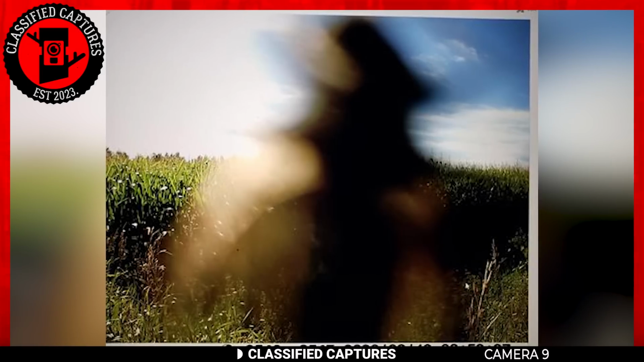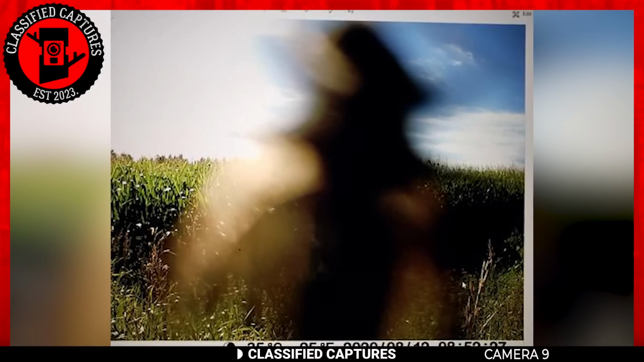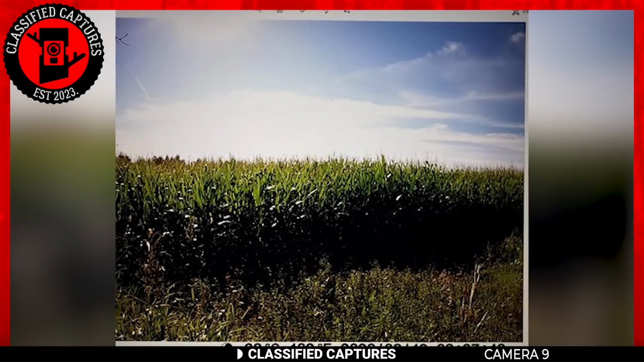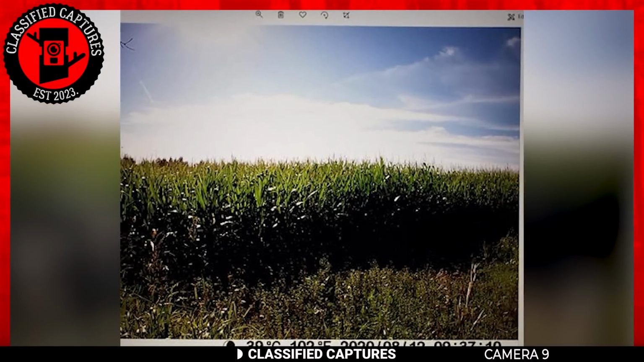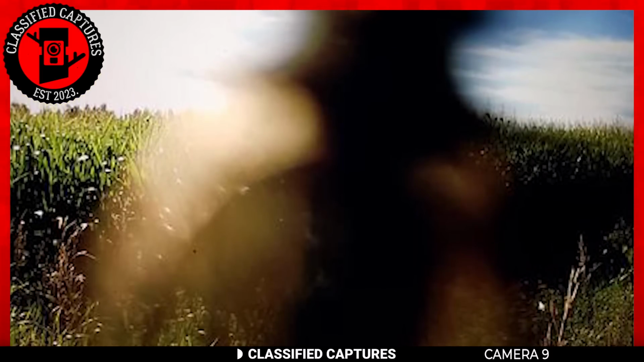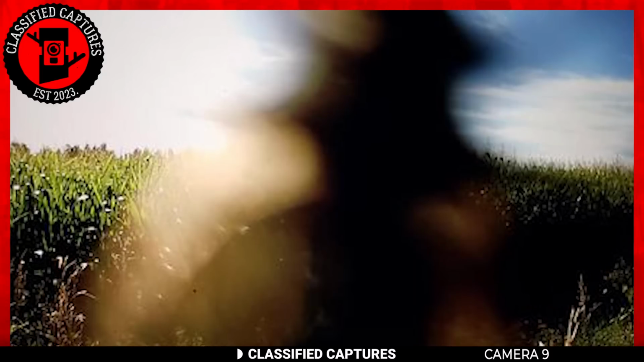Others have suggested that the figure could be the farmer himself, diligently tending to his crops. Yet, this notion is swiftly dismissed by the farmer, who attests that he didn't venture to that part of the farm on the day the image was captured. A riddle within a riddle, it seems. The realm of the unknown, however, does not easily succumb to conventional explanations.